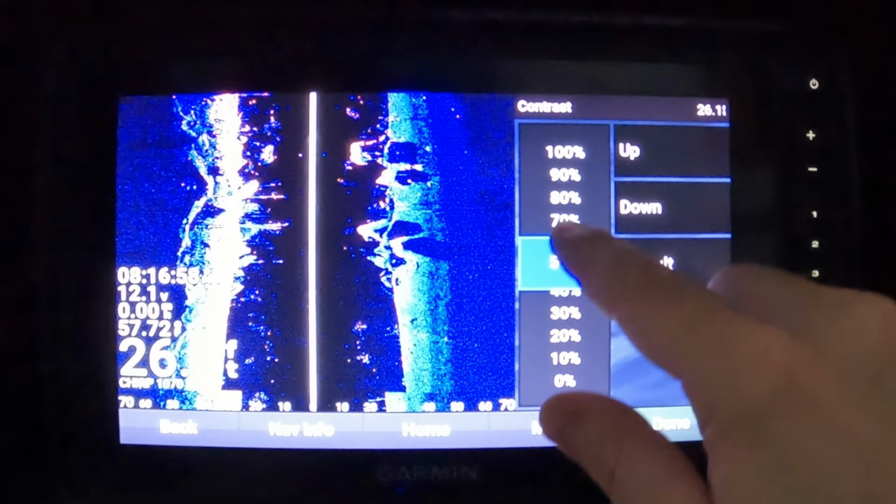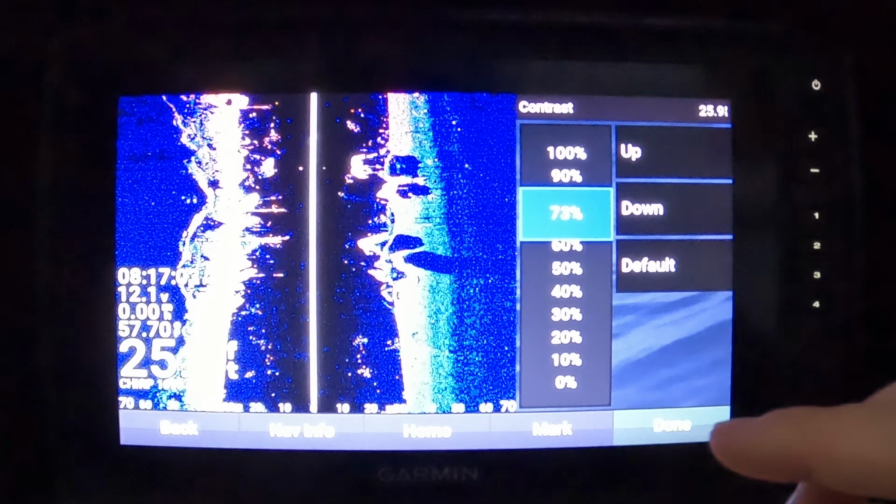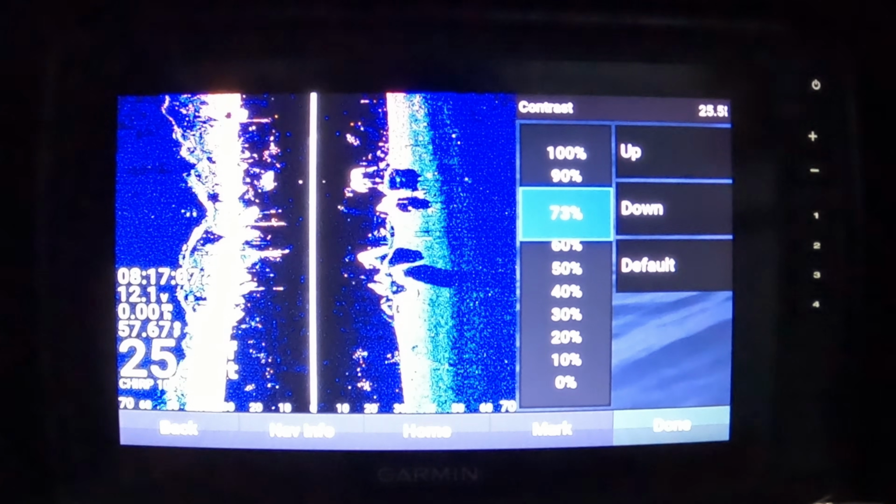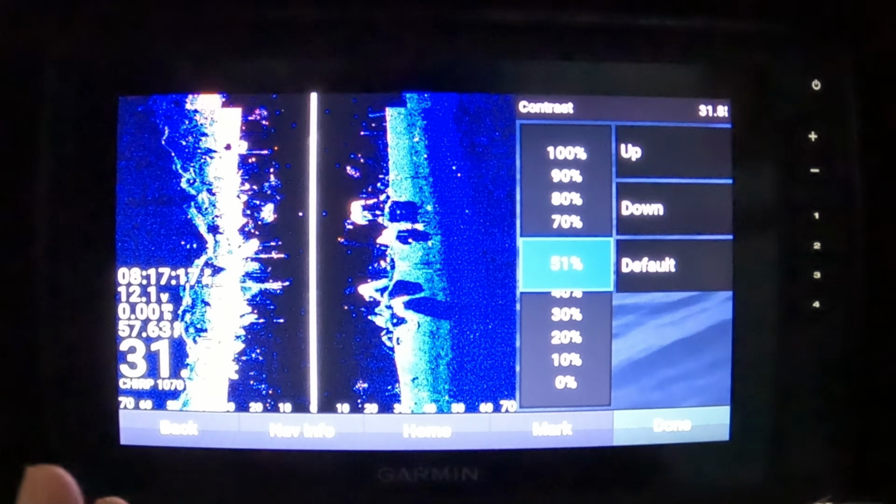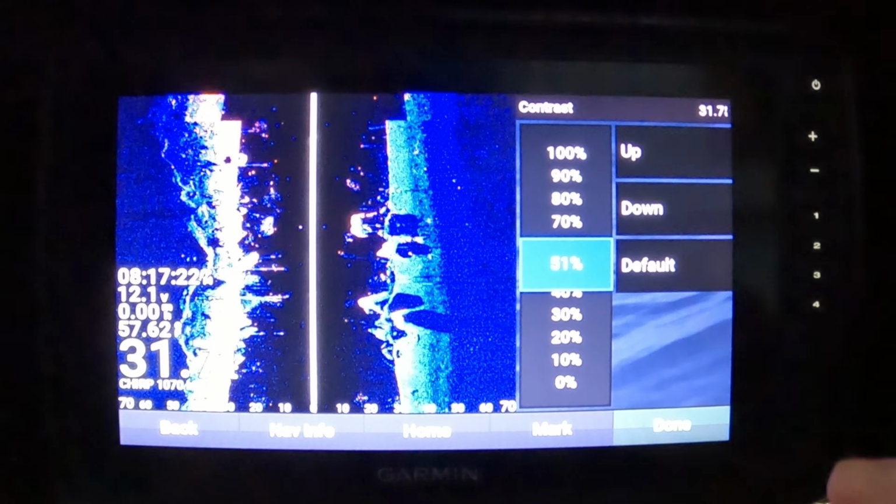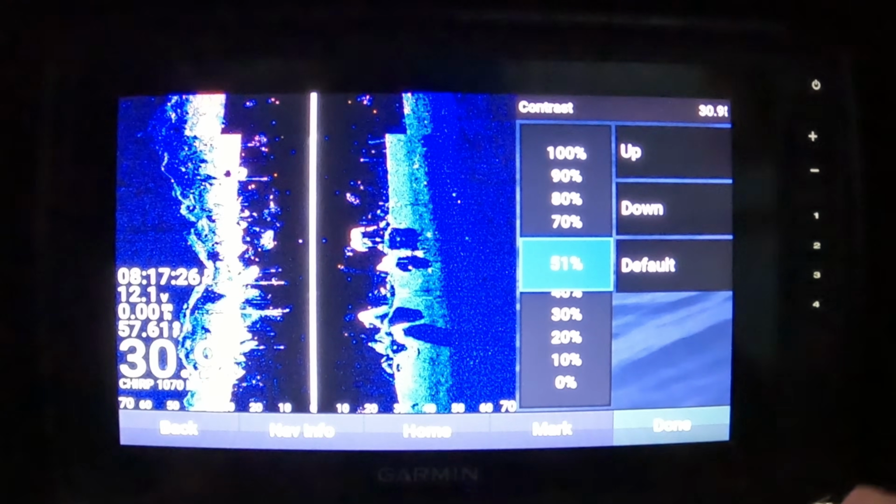The higher the contrast, right, that makes the image appear sharper, more defined. It can help better distinguish between subtle variations in color and texture, making it easier to identify fish, structure, and underwater features. As you lower the contrast, this is going to create a softer, more subdued image, and this can be useful in reducing noise and clutter in the image, especially in areas where there's a lot of interference.